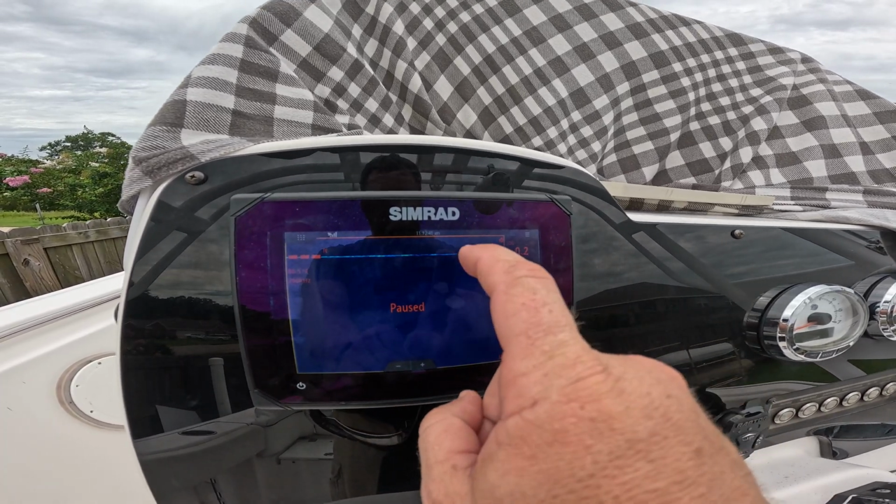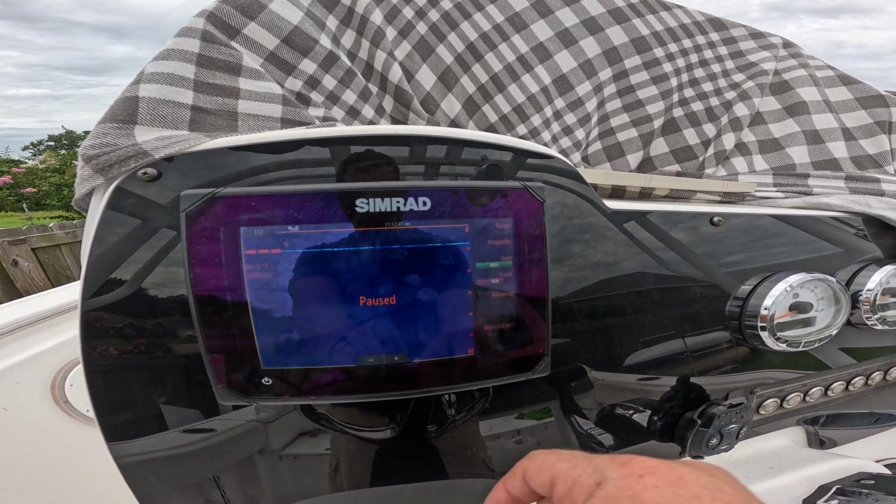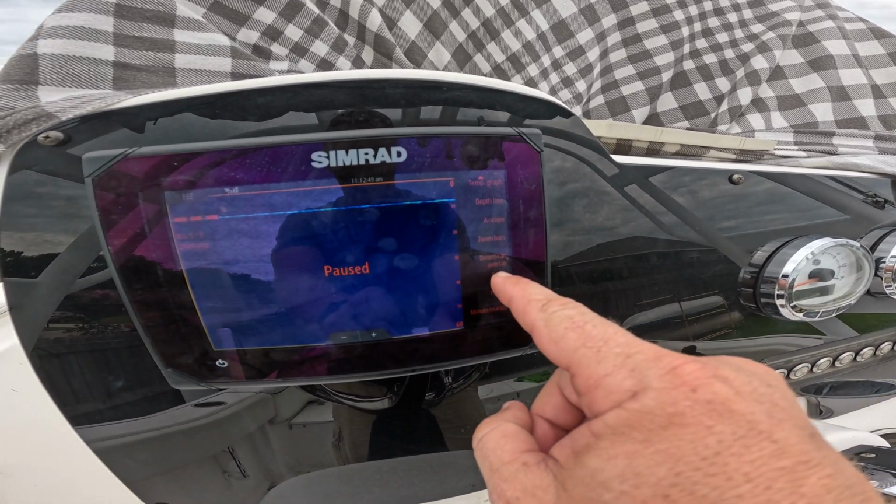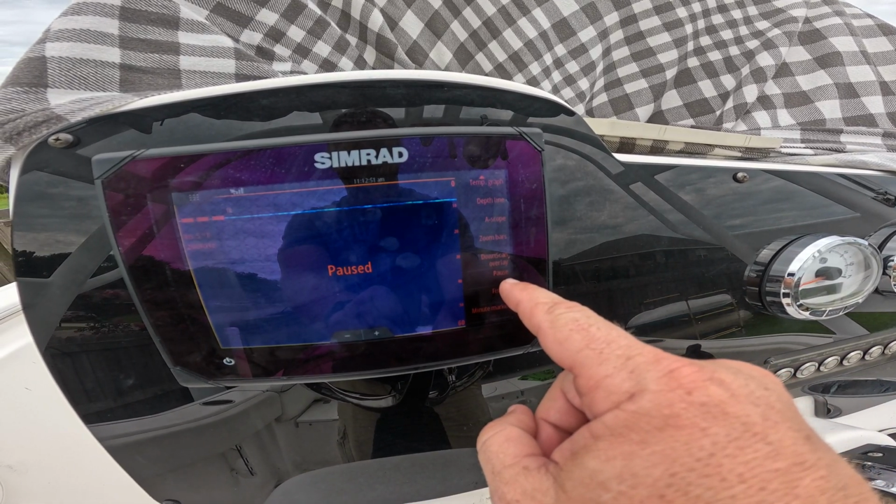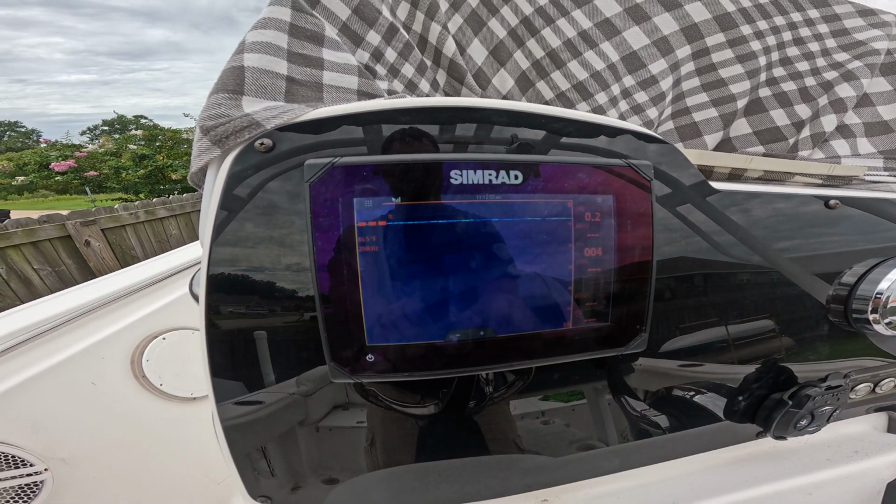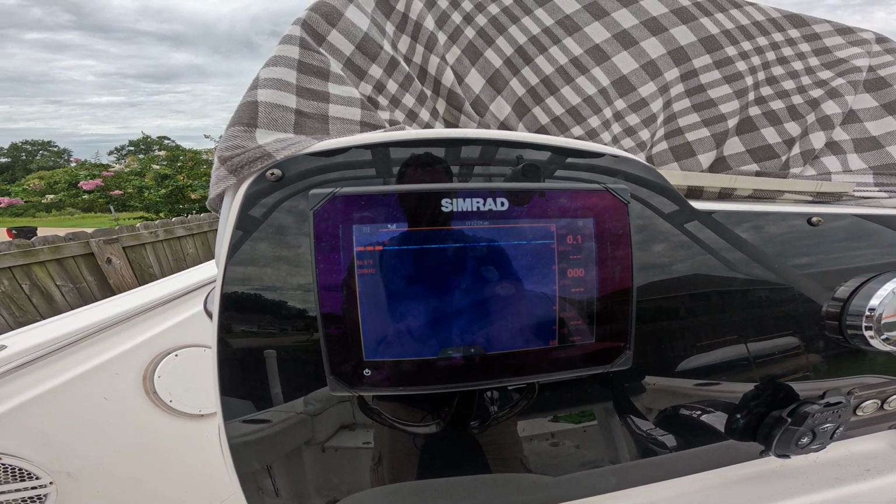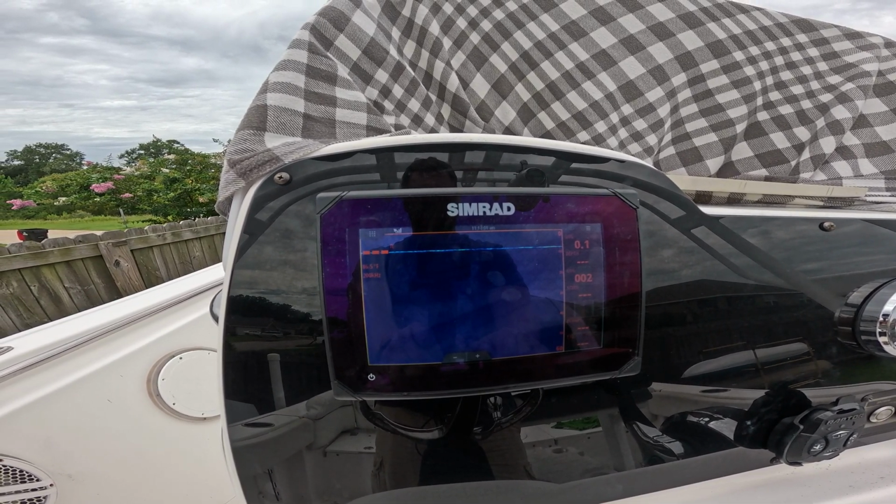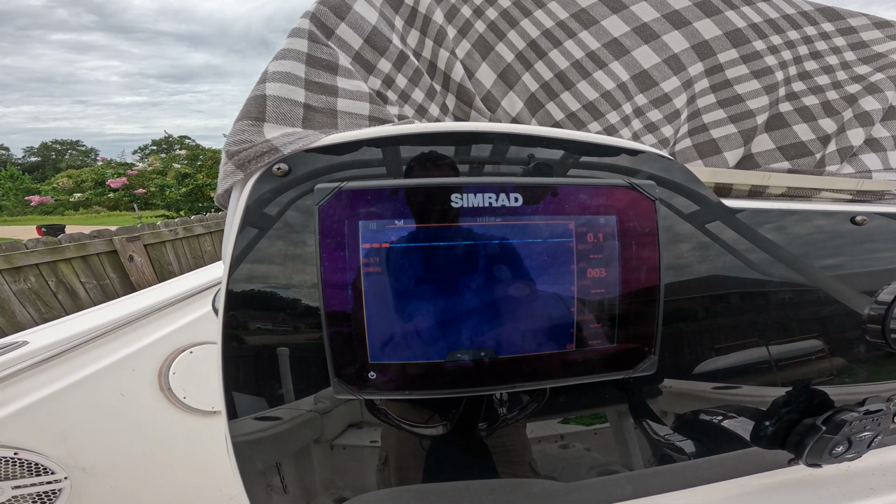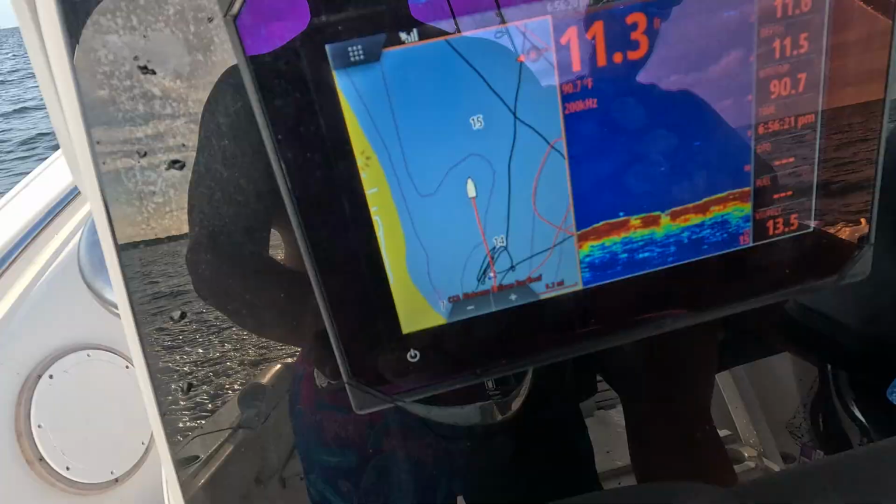So this is what it looks like. You gotta have this part selected. You go to this bar, you go to more options, and there's a pause right there. I think it paused itself because the transducer was broken. So click that, and then after it's on pause, it should be getting some readings, and that should tell you your depth. I'm gonna test it hopefully on Sunday.